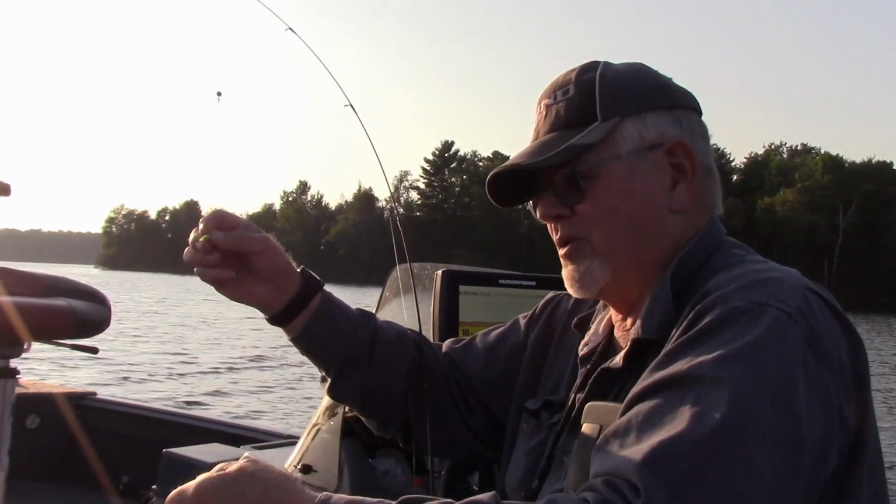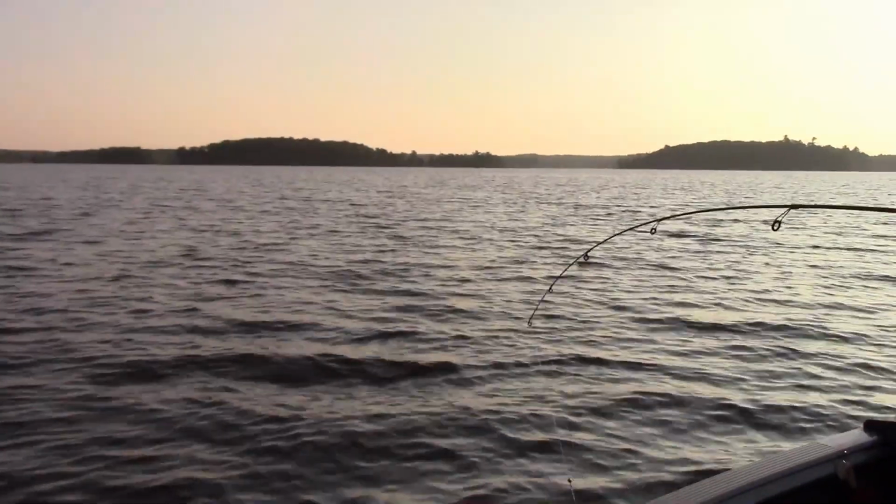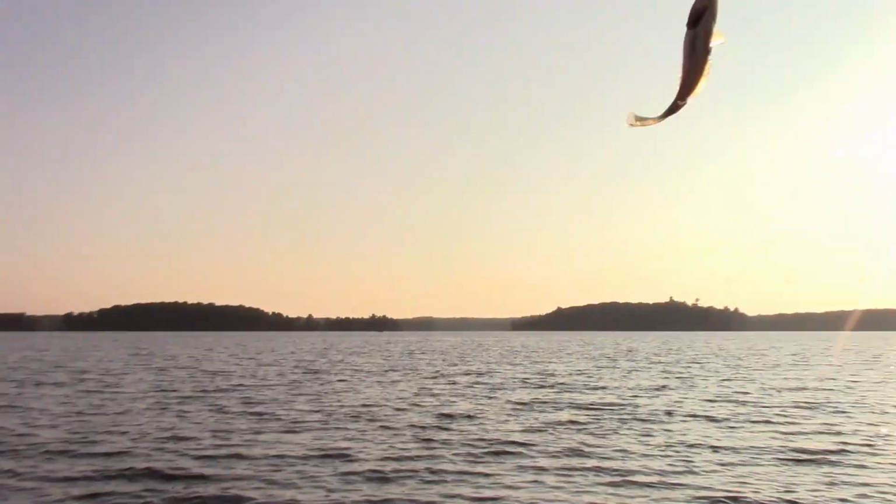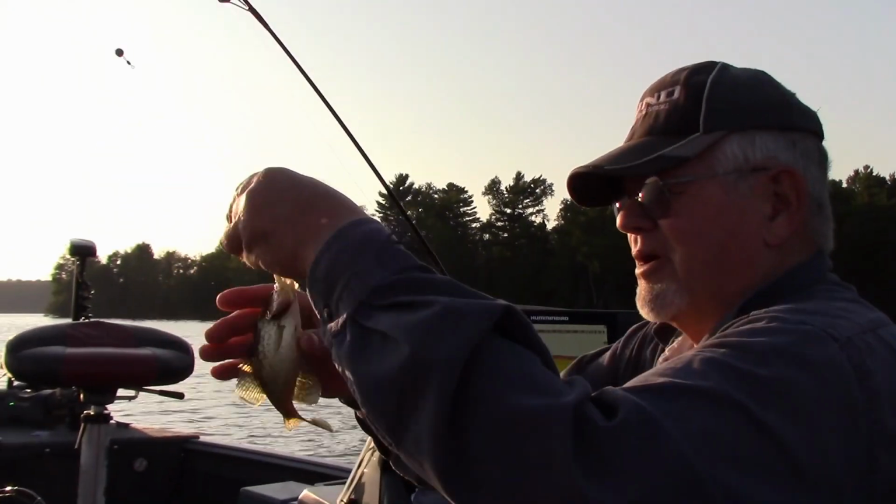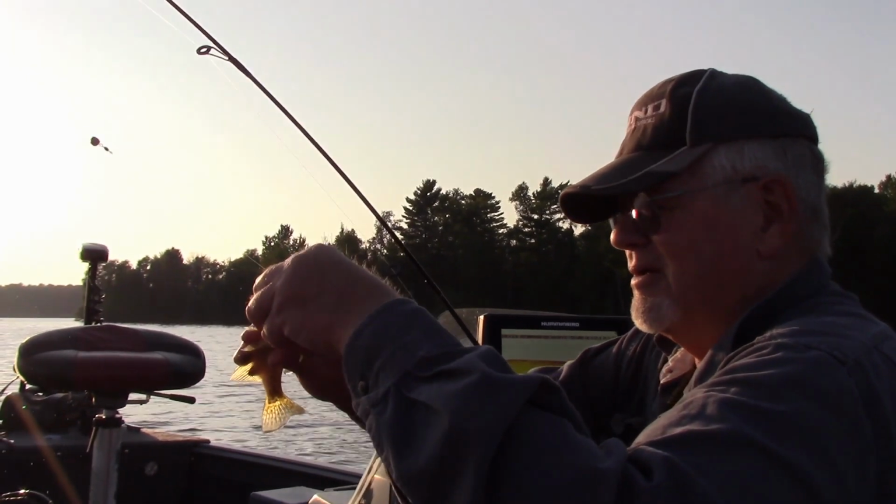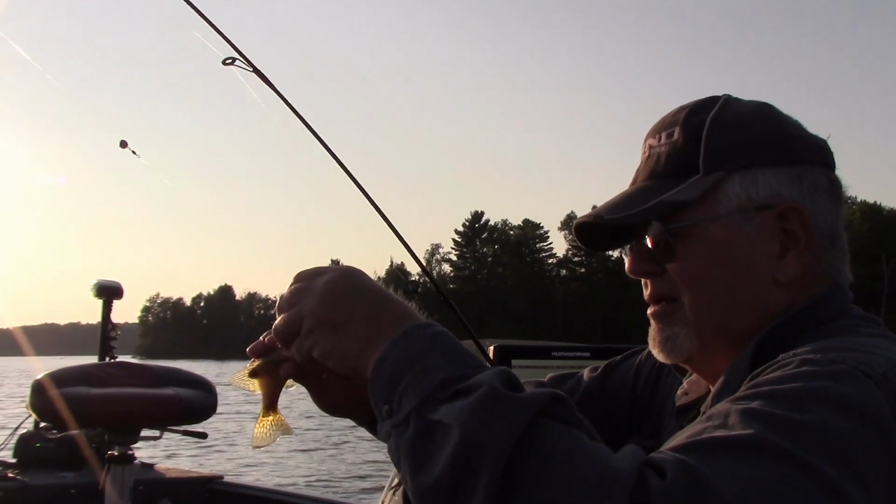Nice crappie. We'll throw this one back. Yeah. There you go, Mr. Crappie. Go back. Whoa, this one here is going around in circles. There he is. It's a little guy. Little guy, but they all got to start someplace. They sure do. Swim off and get bigger, buddy.